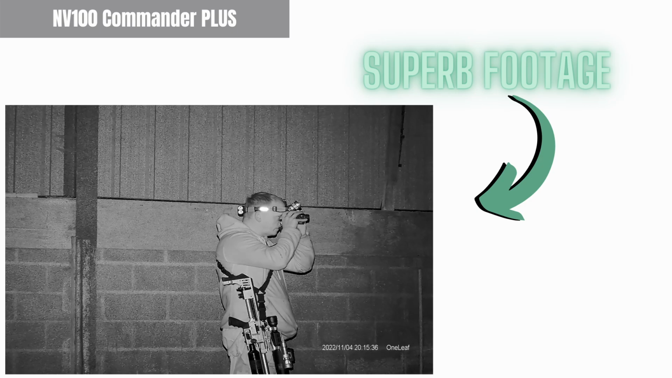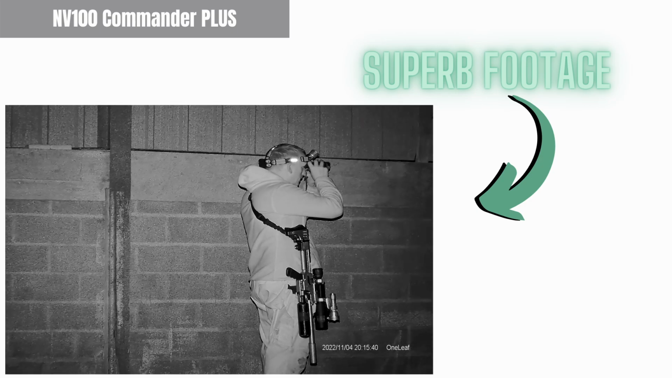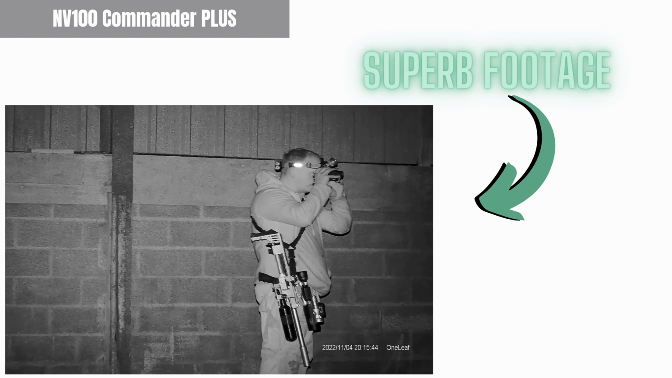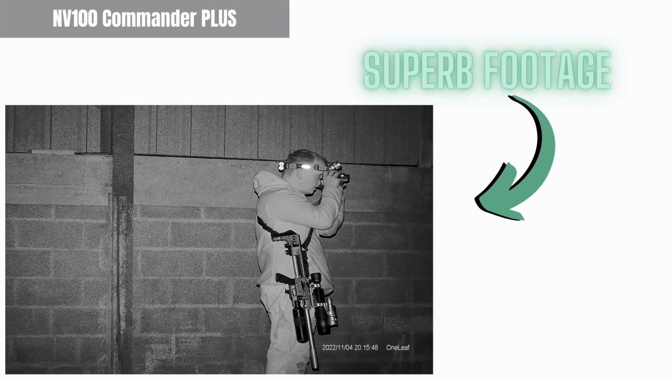via a camera. Now, unlike one unit fixed scopes, the NV100 comes in two parts, as you've already seen, the scope and the recording unit itself, which means you can use the recording unit as a standalone camera to get some additional recording, get some additional footage and additional angles when you're out shooting, all using the onboard IR and SD card. Simply point and shoot and you're good to go. It's really good, like I said, if you want to get some additional footage when you're shooting, add that little bit extra to your videos.